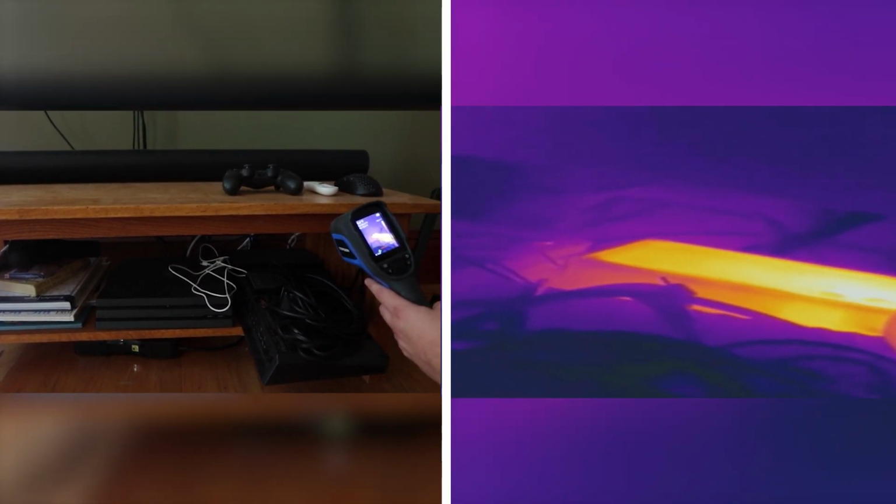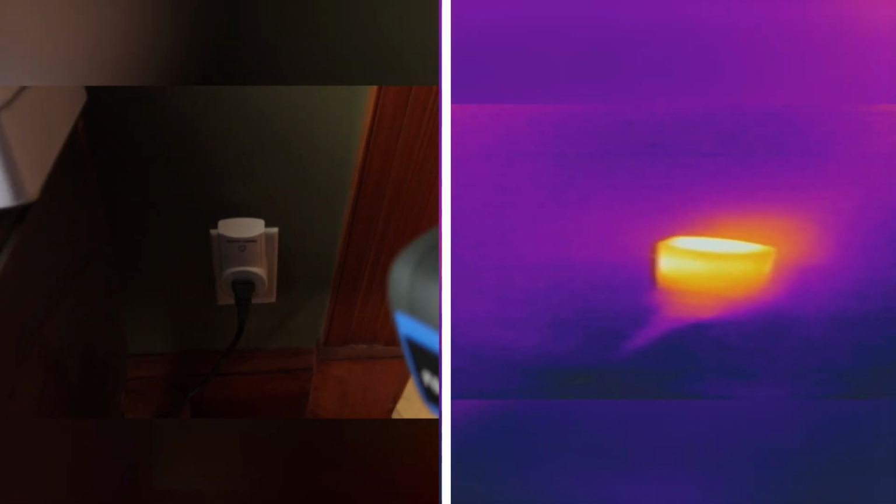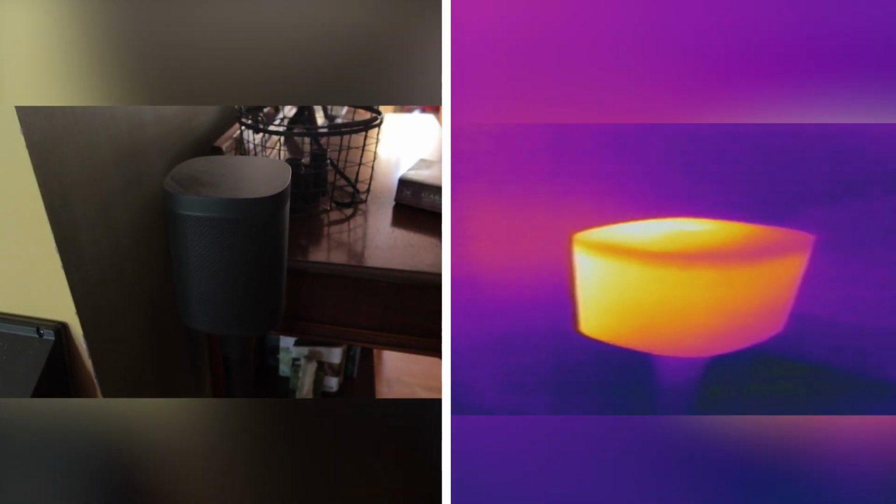Sure. At least the Wi-Fi we're using constantly. The cable box, it was off. When was the last time you've actually watched cable? Exactly. But it was burning hot. It's burning hot, and that energy has to come from somewhere, and it's coming from your electric bill. Same thing with my Wi-Fi speakers. Exactly. They're not even on.